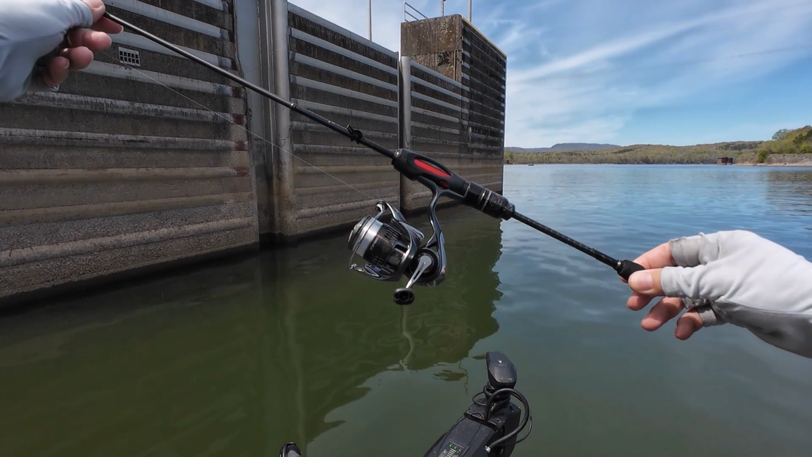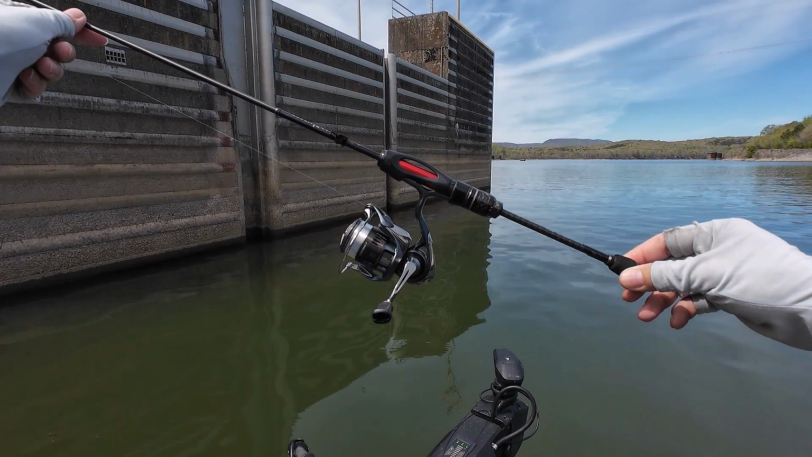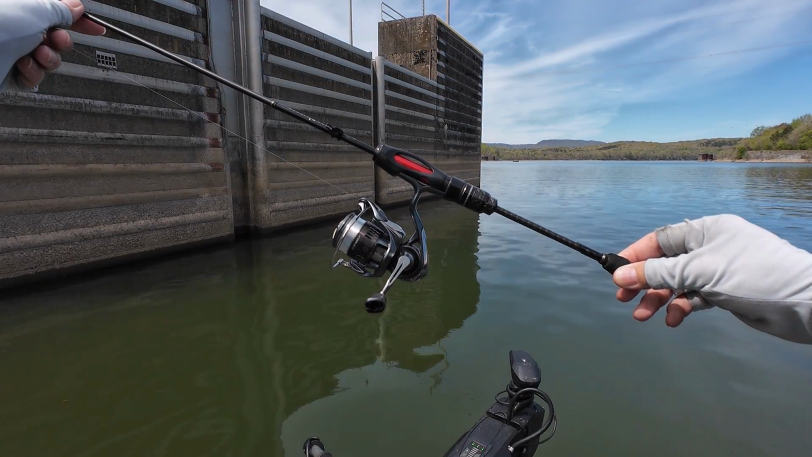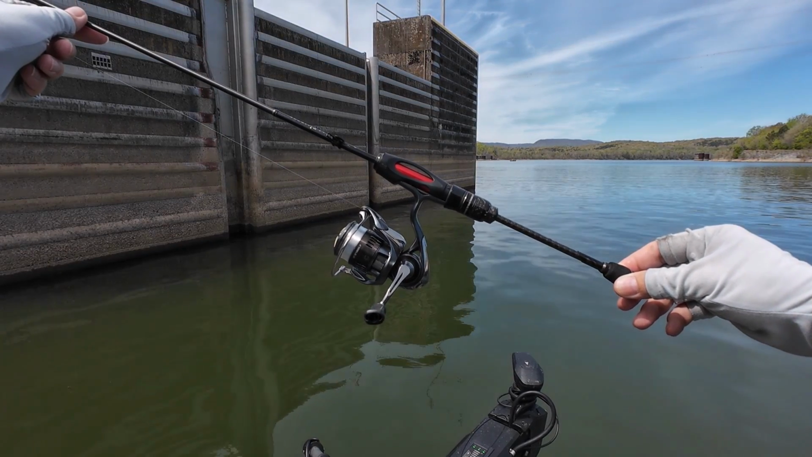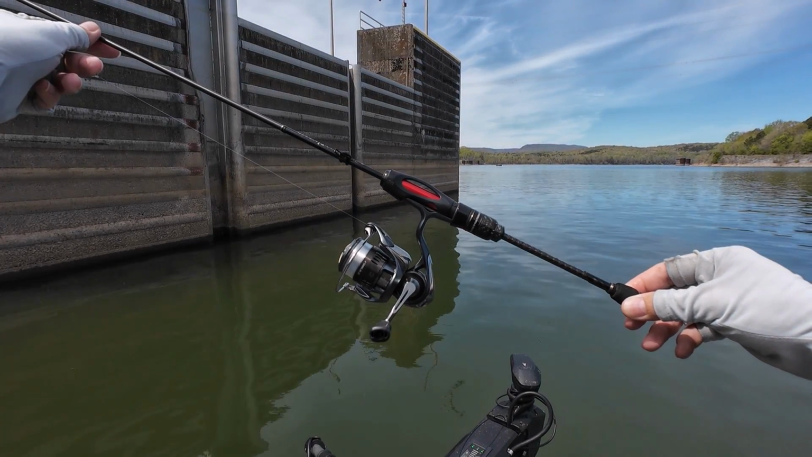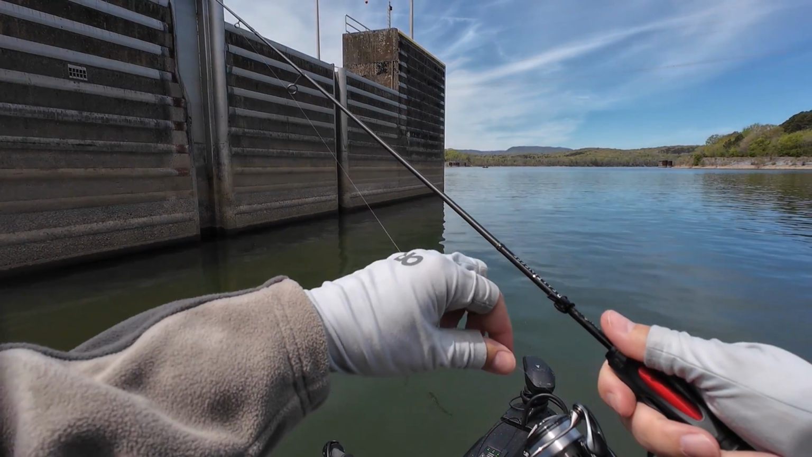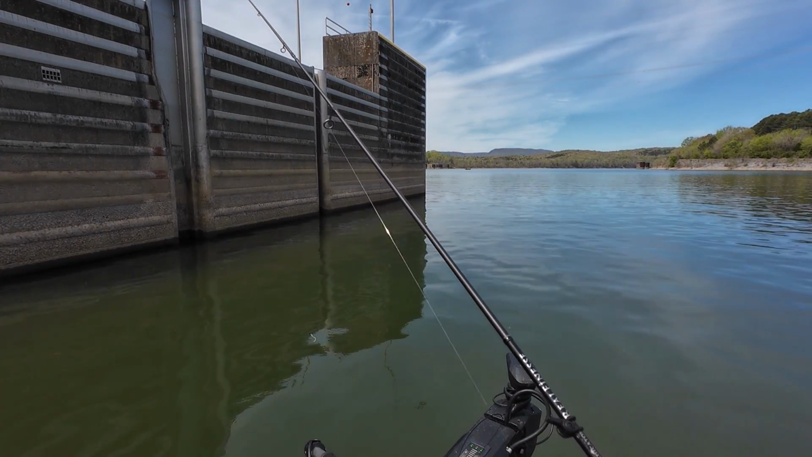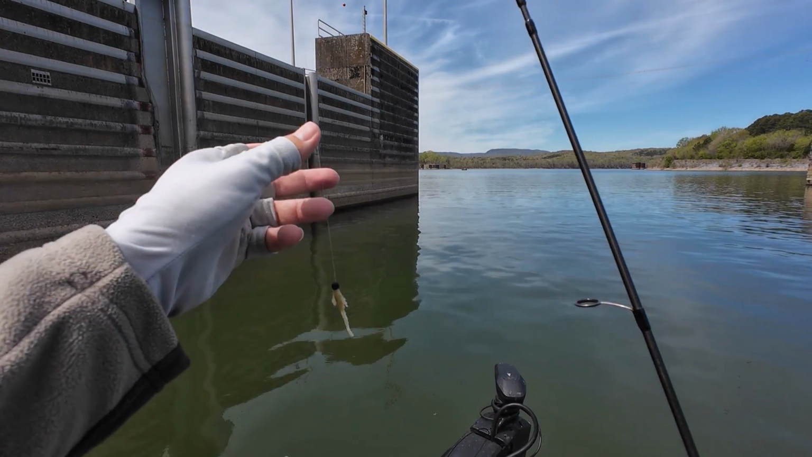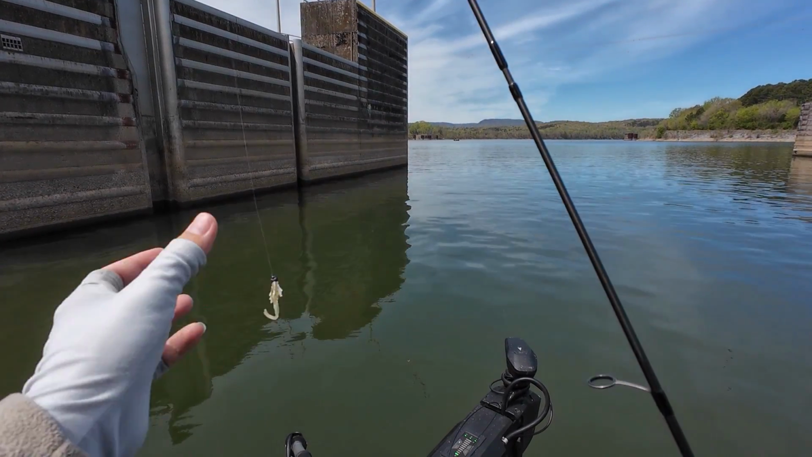This is the 500 size body, 1000 size spool Airity, the new Airity STSF, mounted on Eradicator with 2.1 or 2.3. Gosh dang it, I forgot. I'm gonna say 2.3 just to be safe, pound line, and 1.25 gram jig, size 12 hook, and a little nympharoo.